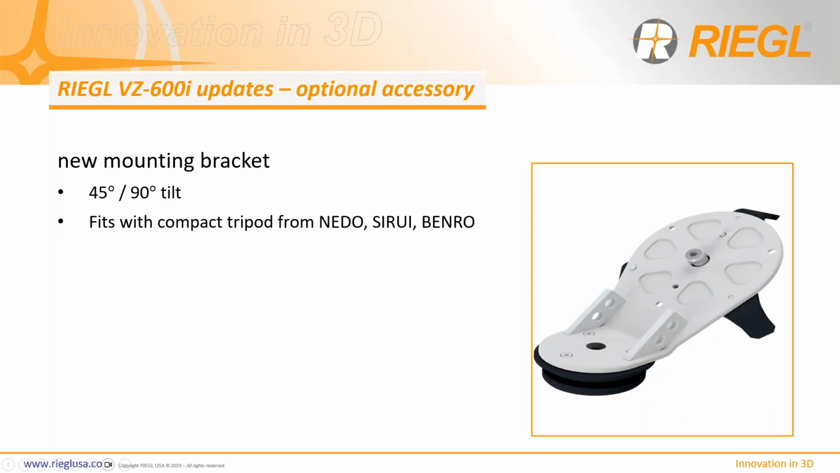And a new mounting bracket for the VZ600i allows our users to tilt the scanner at 45 and 90 degrees, and it fits with compact tripods from the 3 brands listed here. So existing customers can purchase the mount and still use it on their existing scanner.